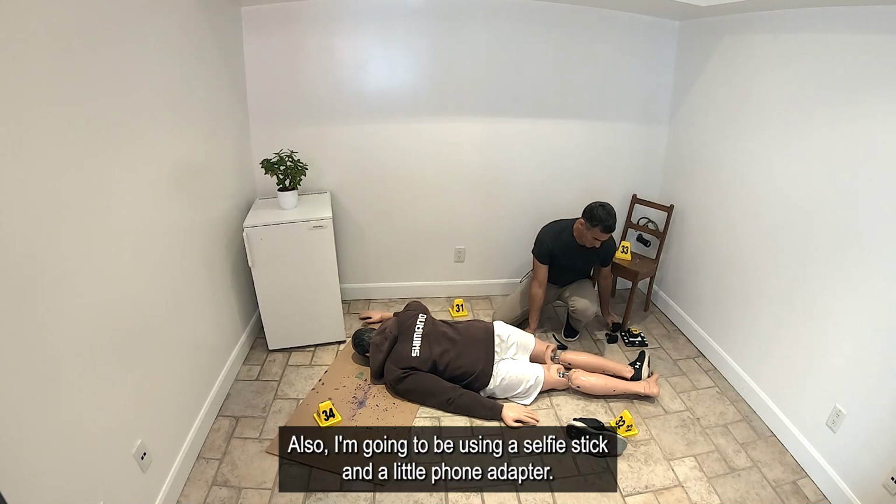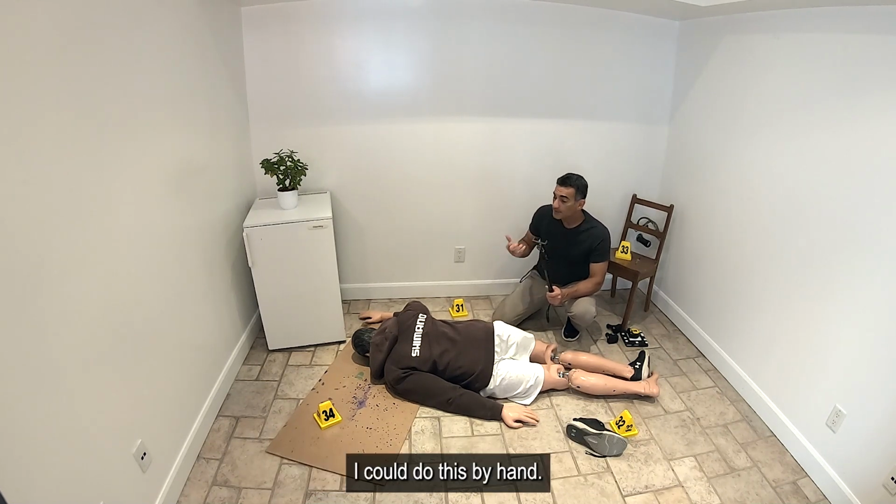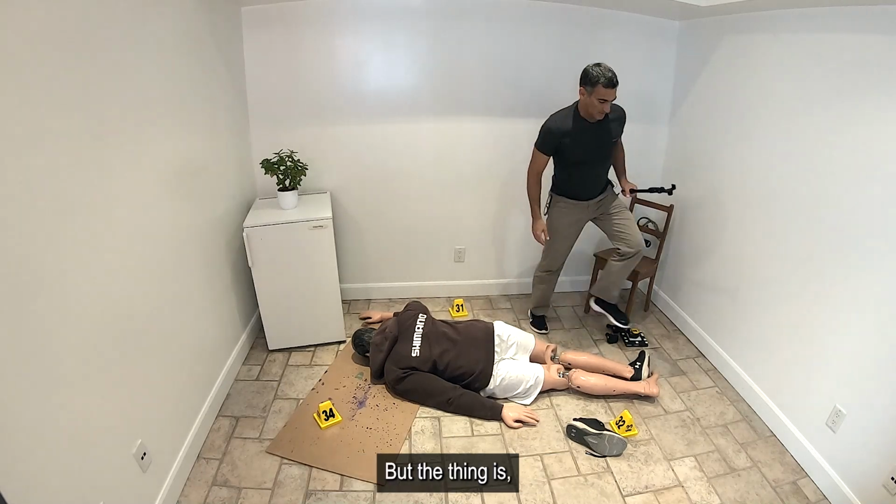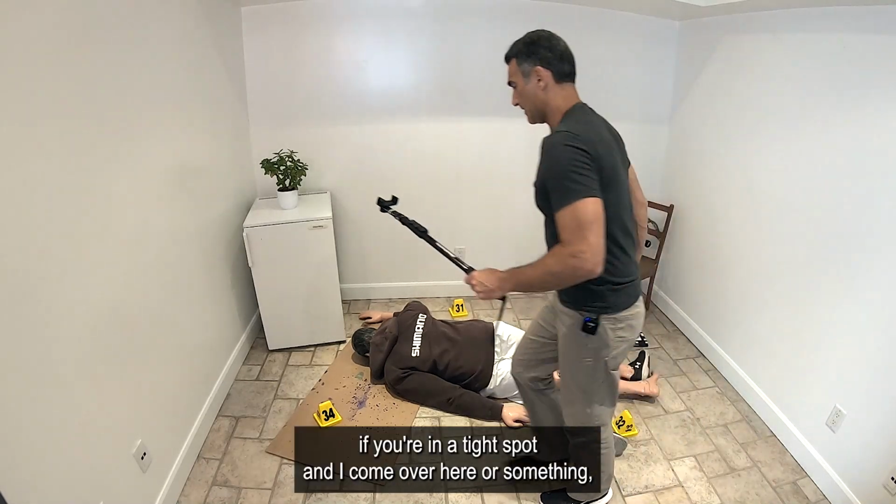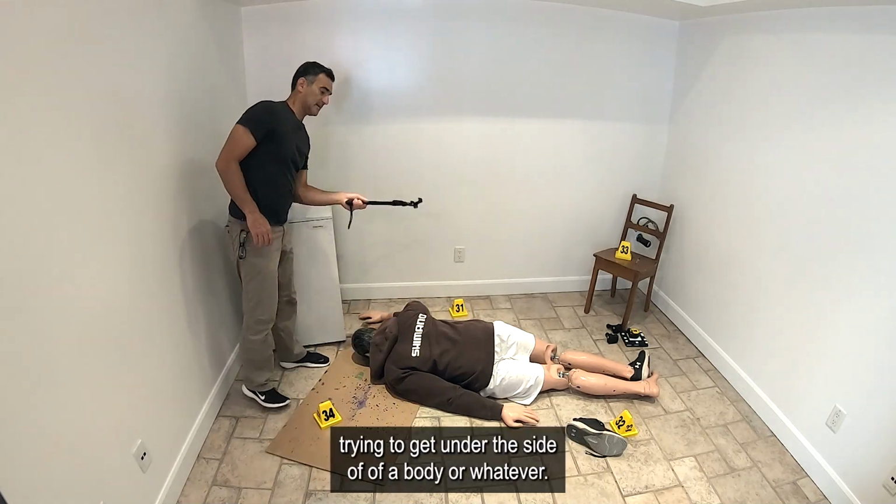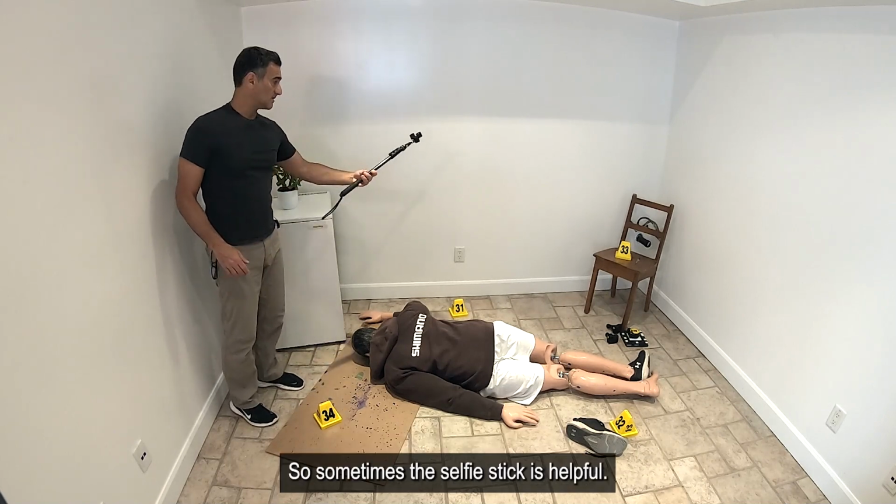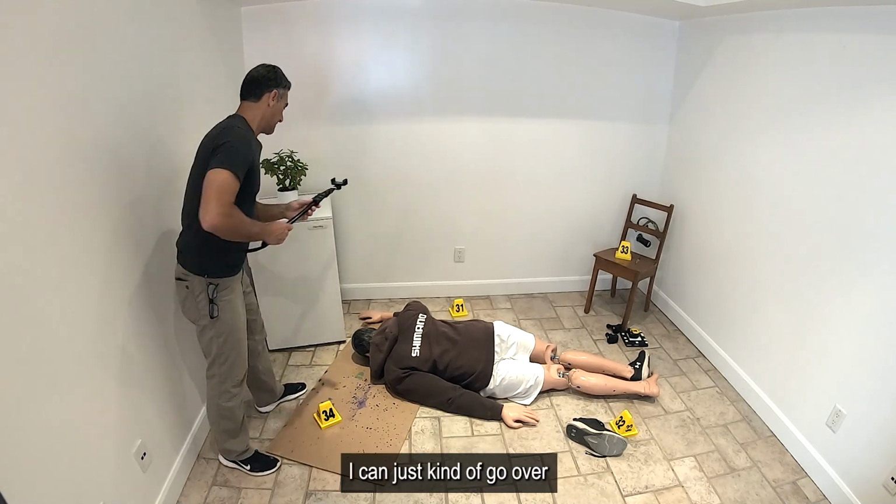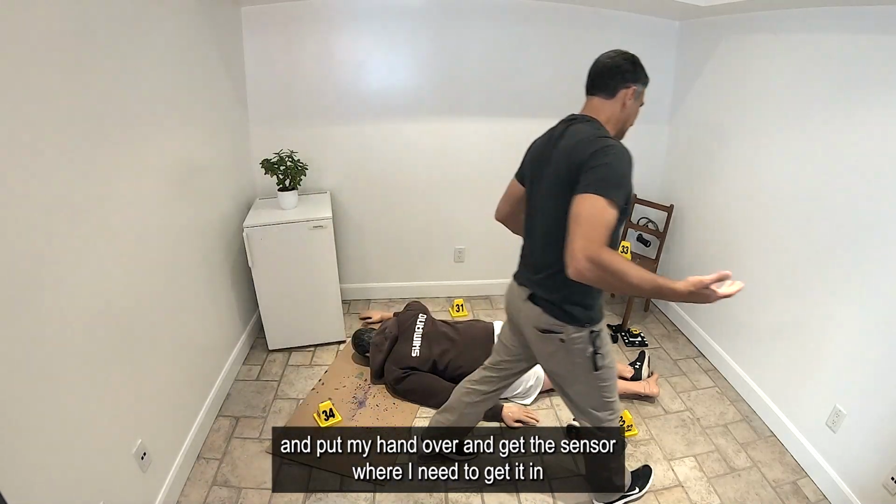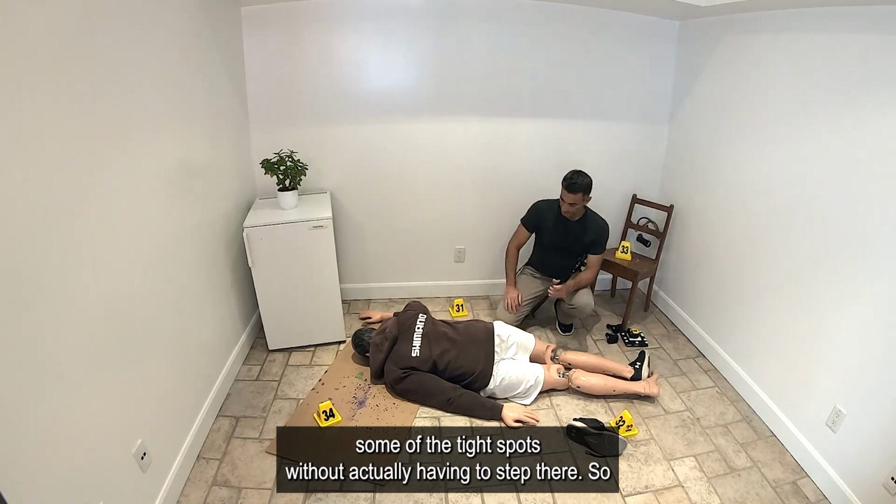Also, I'm going to be using a selfie stick and the little phone adapter. I could do this by hand. I could just go around. But if you're in a tight spot, I don't want to be trying to step over things, trying to get on the other side of a body or whatever. So sometimes the selfie stick is helpful. I can just go over and put my hand over and get the sensor where I need it in some of the tight spots without actually having to step there.